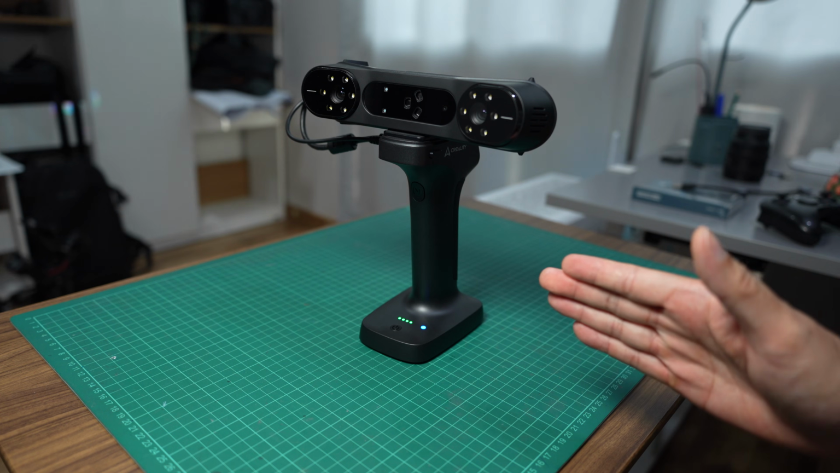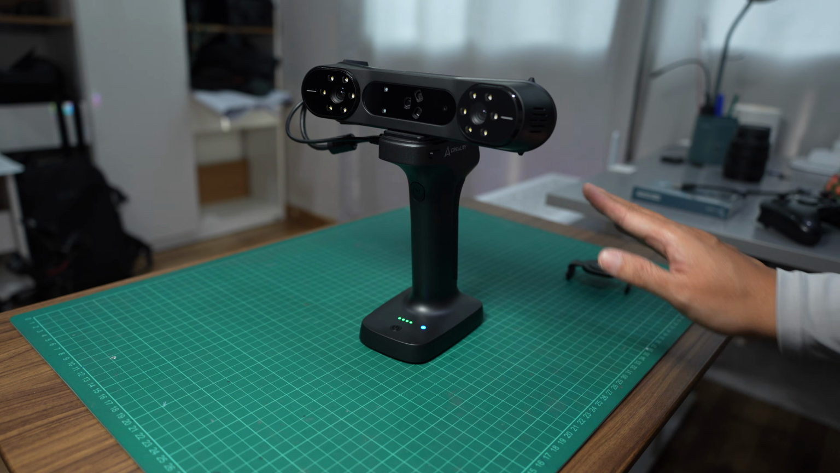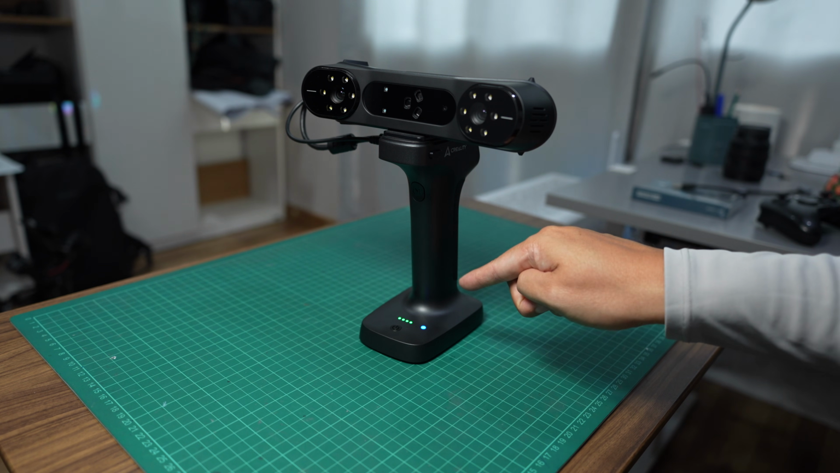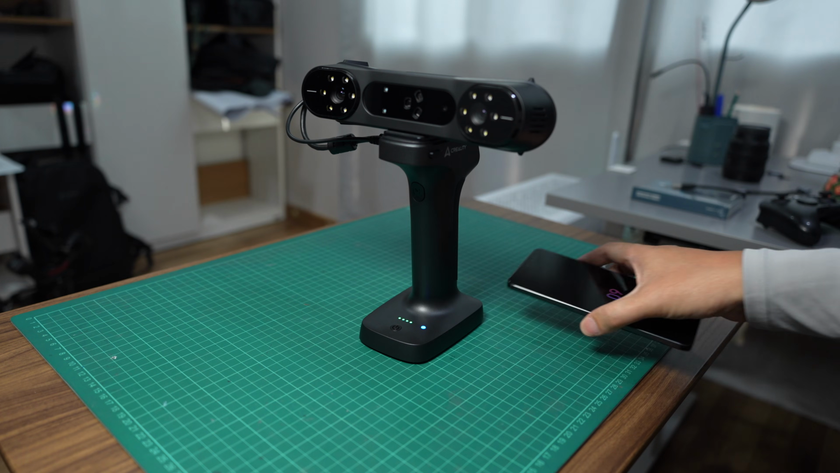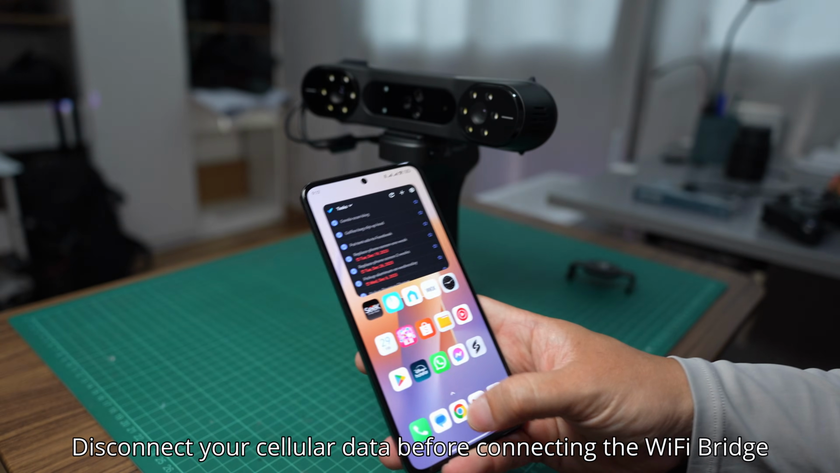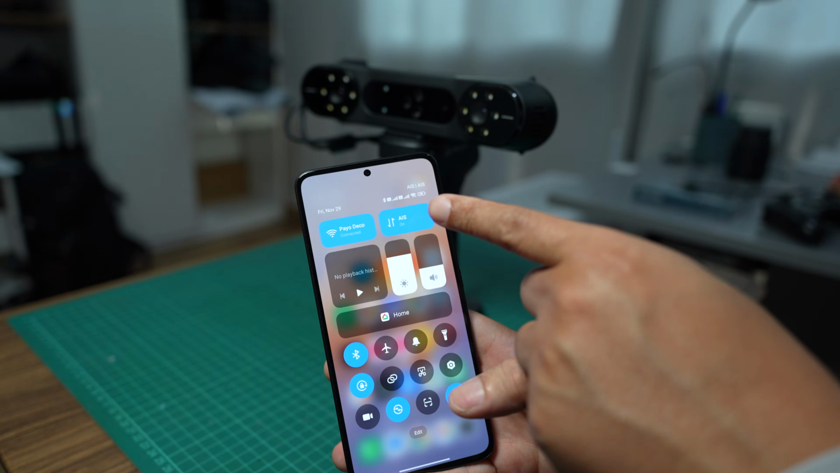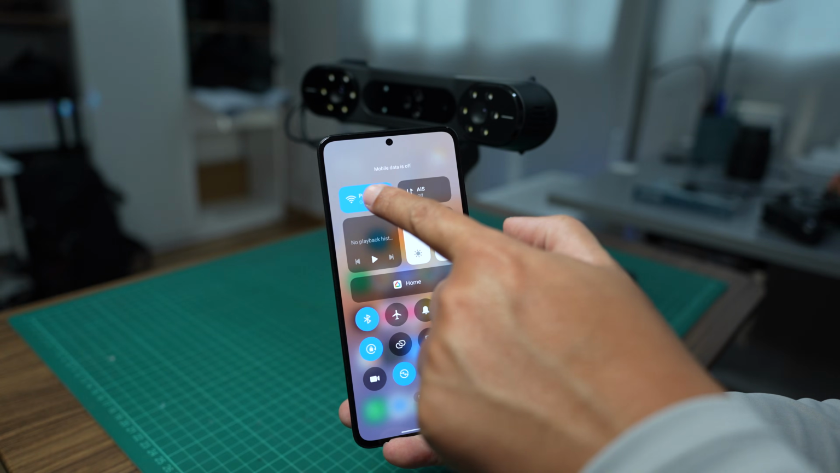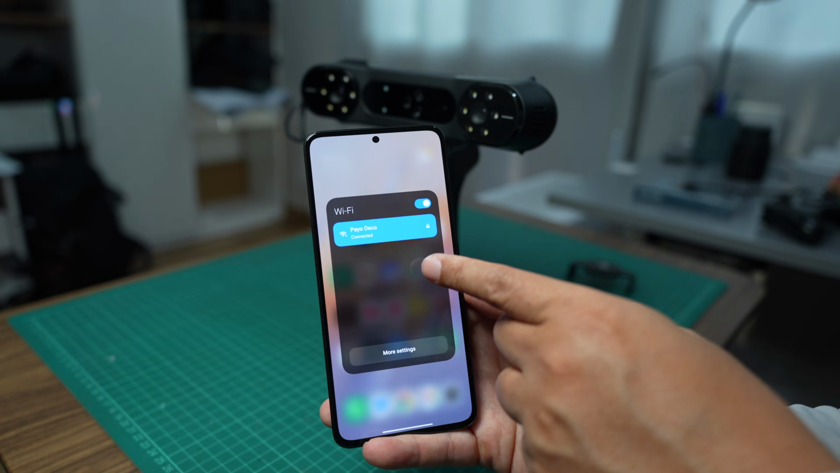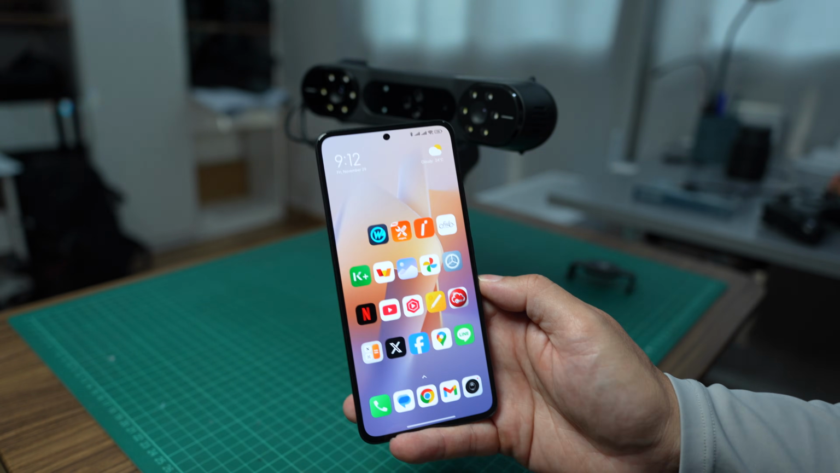Okay, here's how it works. This handle will act like a Wi-Fi router. So you need to connect your PC to this router and also your phone, so they will be in the same network. To connect your phone, you need to disable the mobile network or else it will not work. And then you click on the Wi-Fi and there will be Creality Scan Pocket. There is no password required.